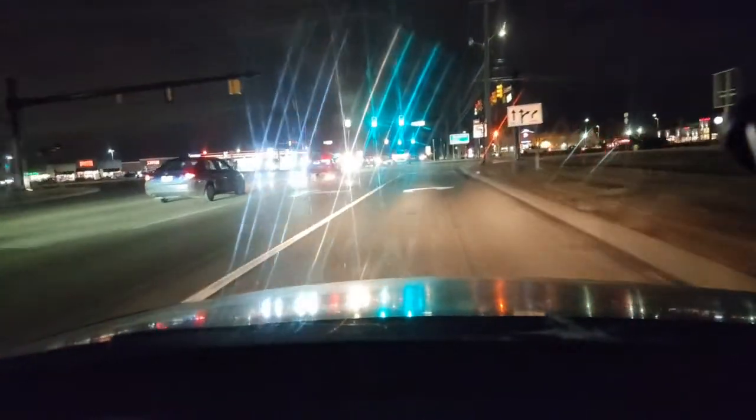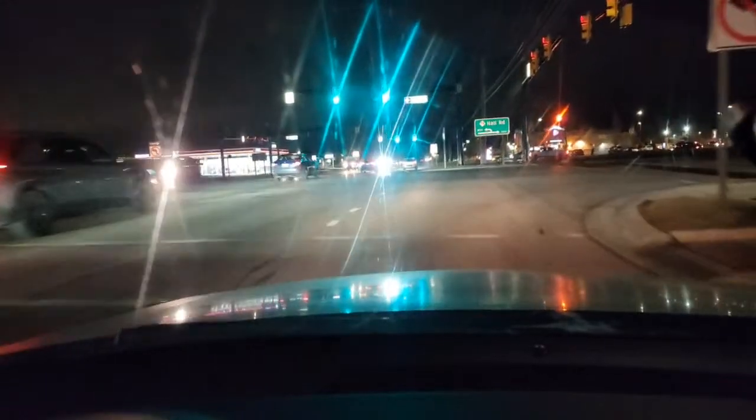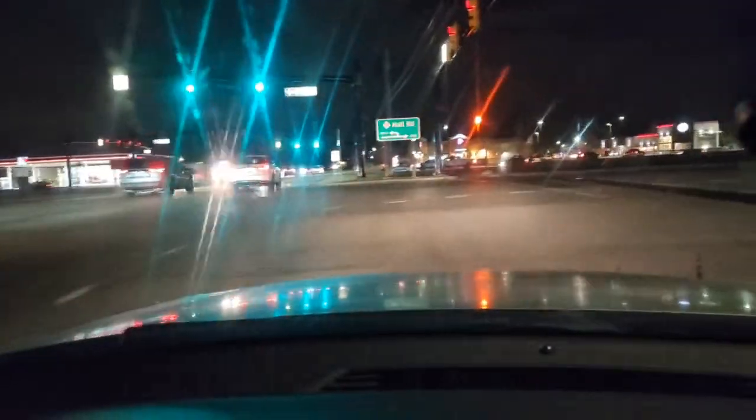And then we're going to make a right turn at the light. And then we're going to get all the way to the inside right turn lane. So once you get all the way over, this is where a lot of you will go too fast. I'm going to go too slow. You see how slow this is? This is what a lot of you will do. And then you'll slam the gas in the middle of the turn.